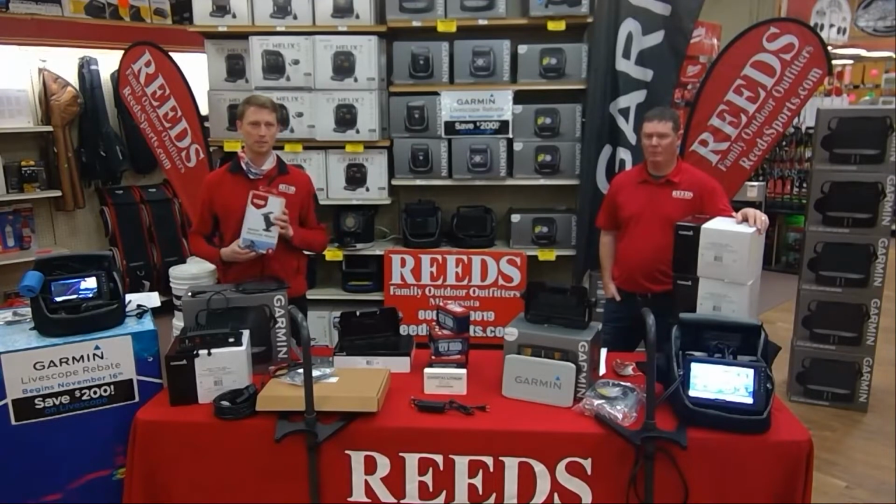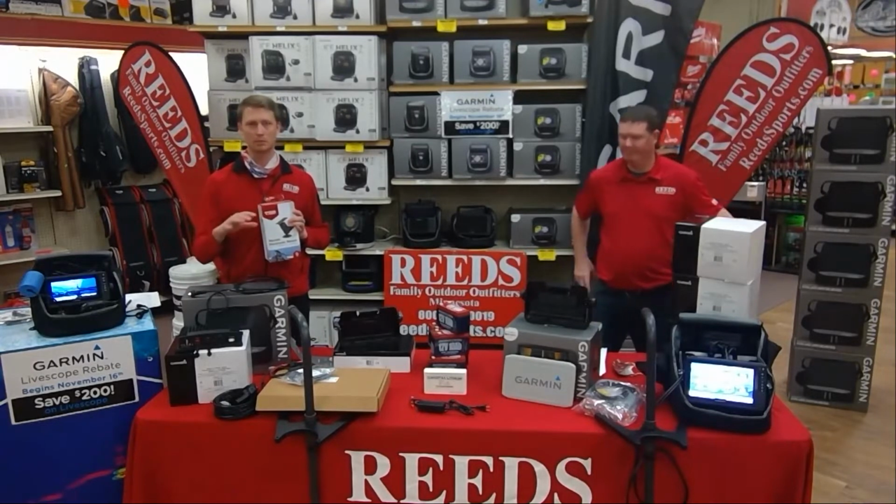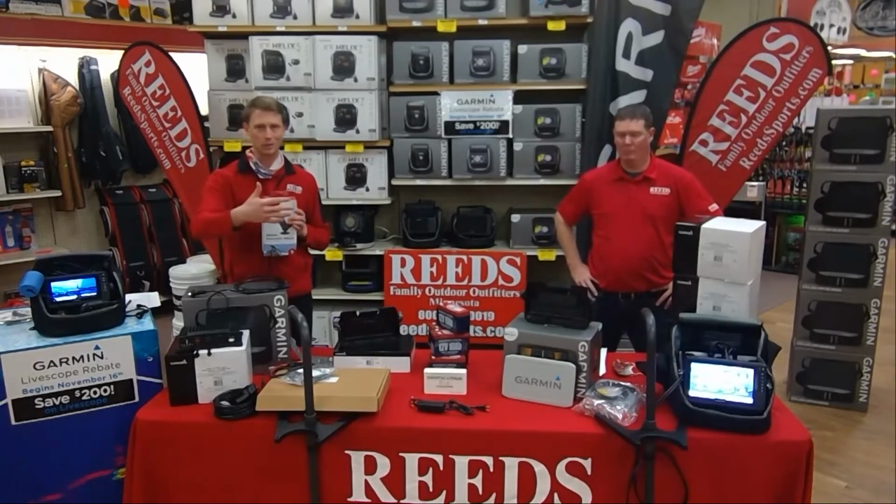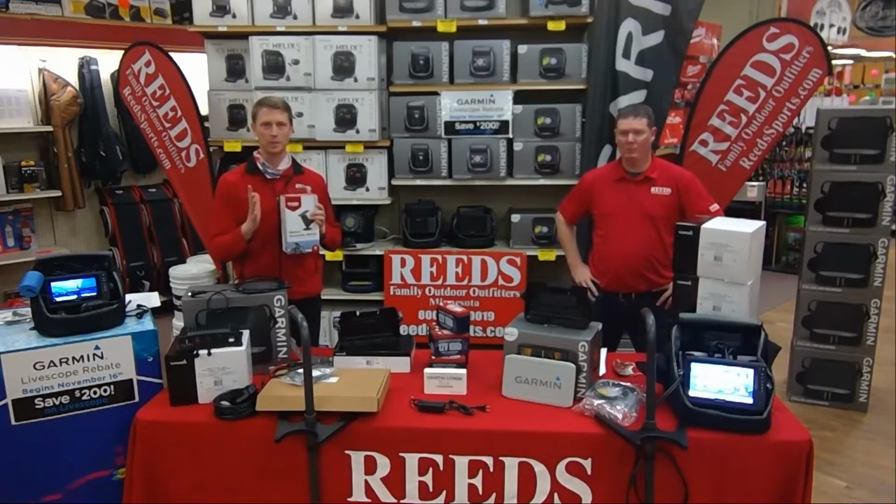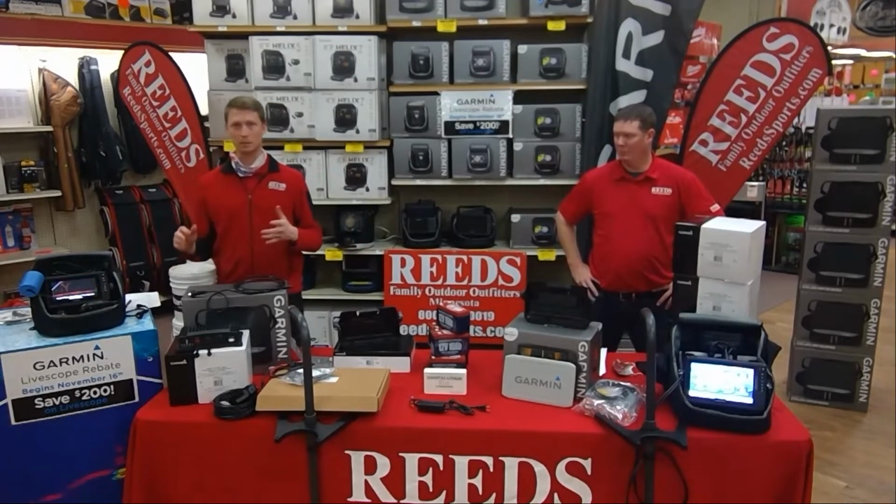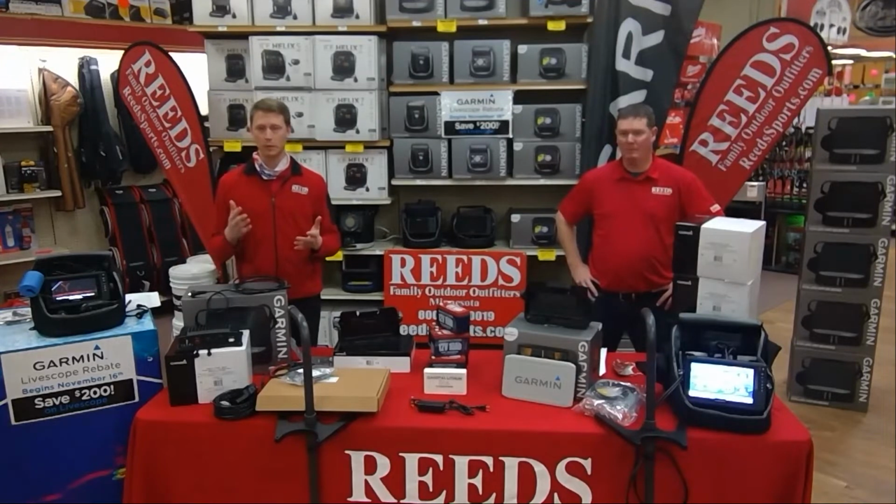Makes it super easy to move it around and get the best view possible, so you don't have as much sun glare or anything on it. Your steering wheel is not in the middle of your screen. Really nice setup to grab a RAM mount for that. We already talked about the perspective mount. We don't have any perspective mounts here right now, but we talked about that.